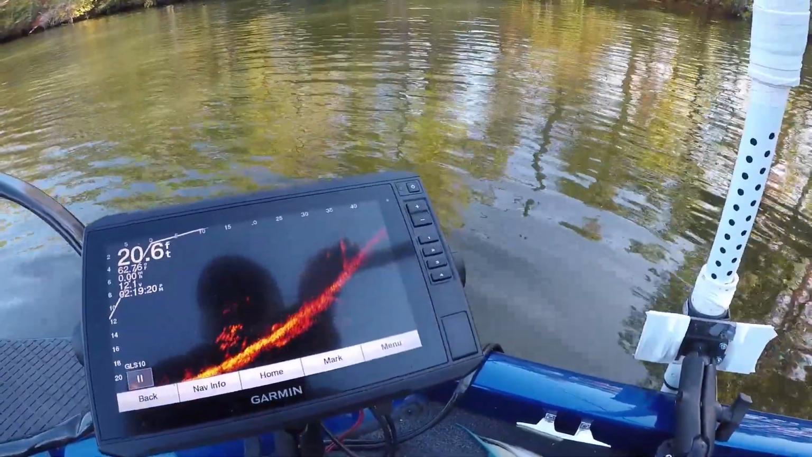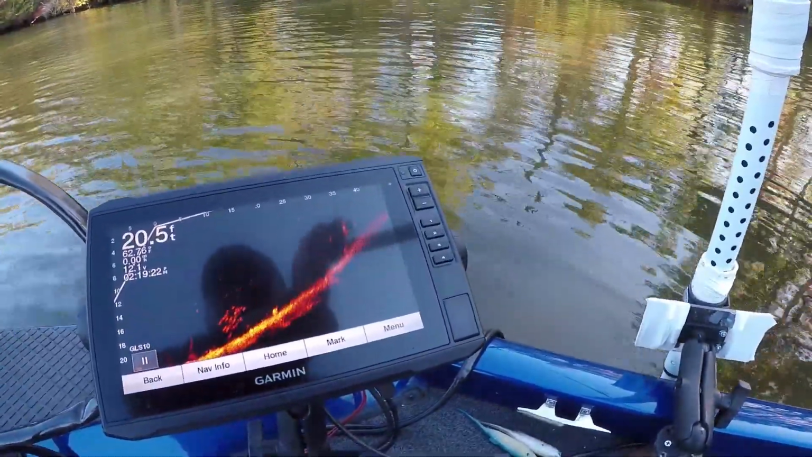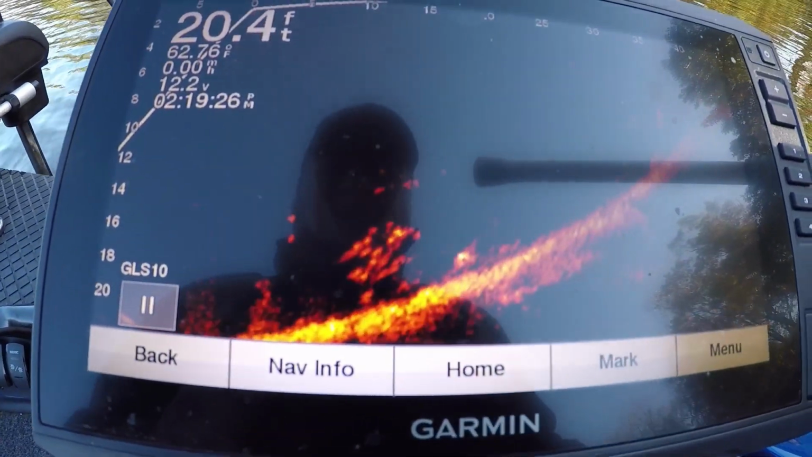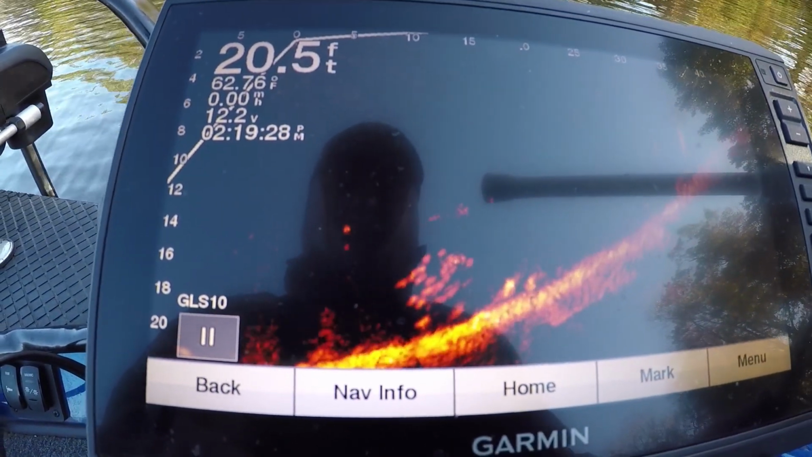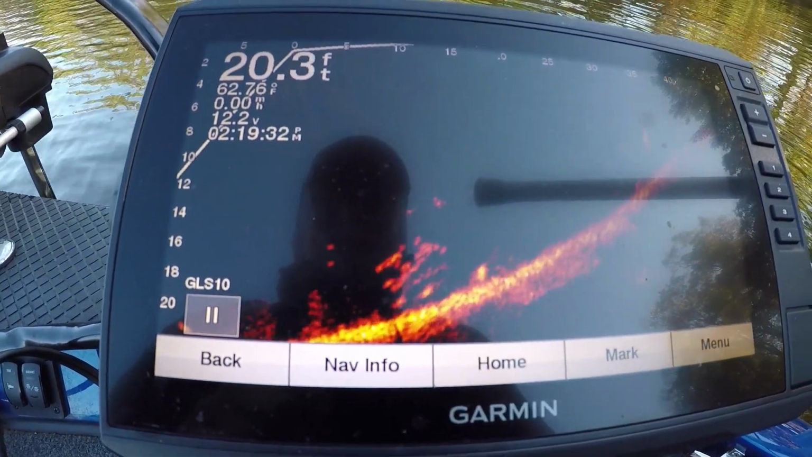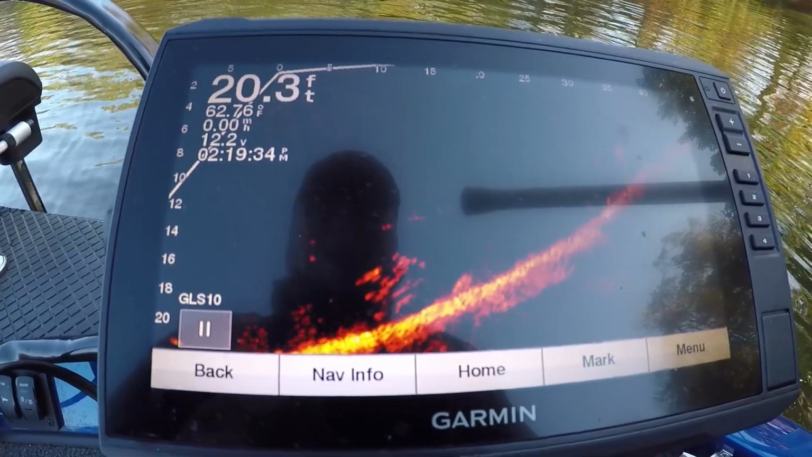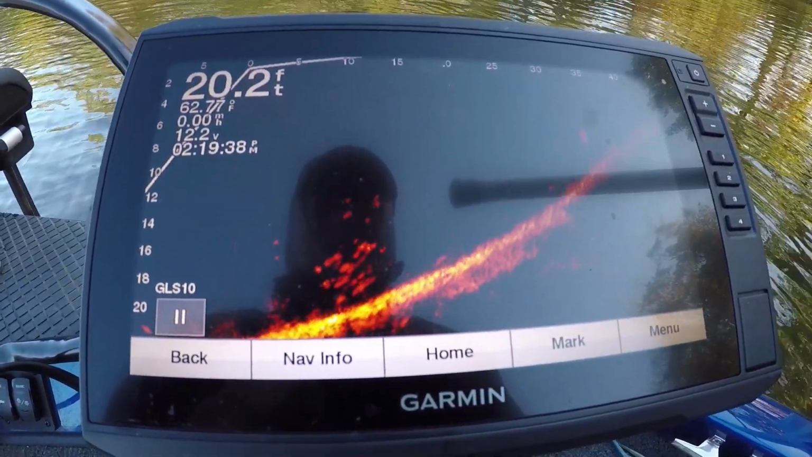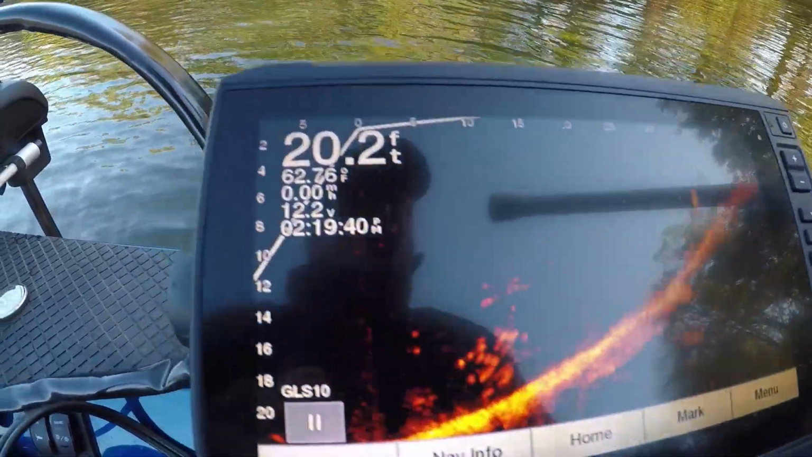The spot lock, it's windy, guys, and the spot lock's moving me around a lot. That's why I'm having trouble. There's a big fish coming down the length of that tree. See at the bottom, coming down the slope to the right of my bait, behind all them little fish? See that really bright yellow movement? It could be anything. It could be a bass. That's going to be my guess, but it could be a catfish.